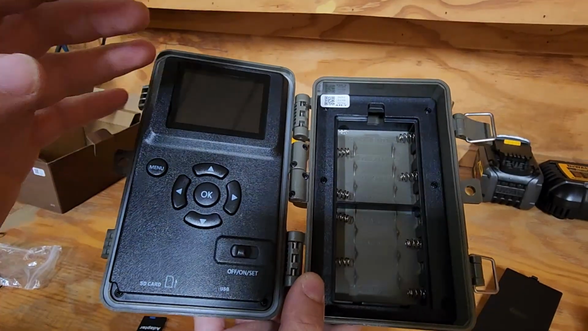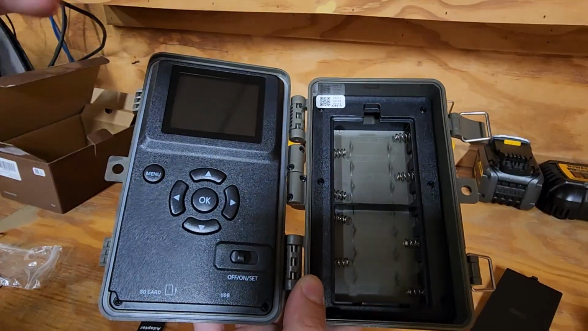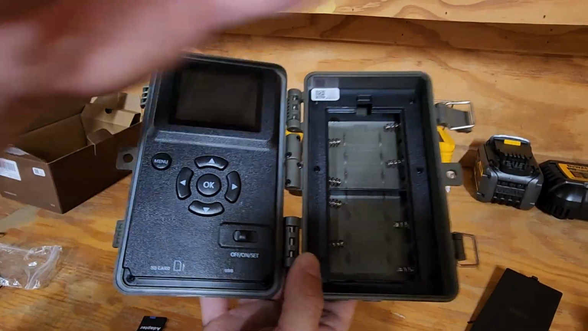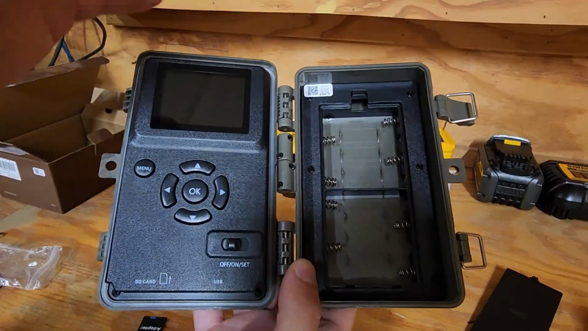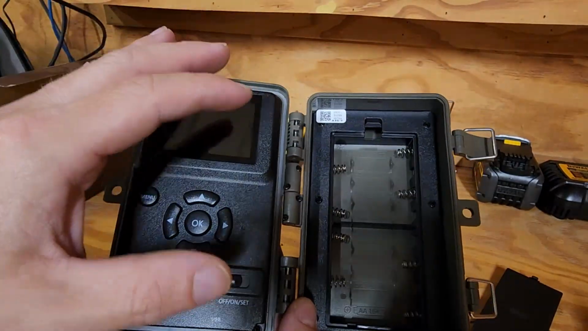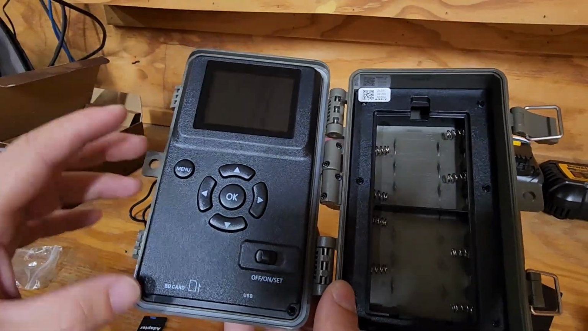If like a windy day, branches cause it to trigger the motion sensor, it'll deplete the battery more. If you have, it's a trail camera, but if you had traffic or something going by and that was triggering it, the thing is you don't want false triggering of the camera because that'll drain your batteries faster. So be mindful of where you set it up and how you set it up.